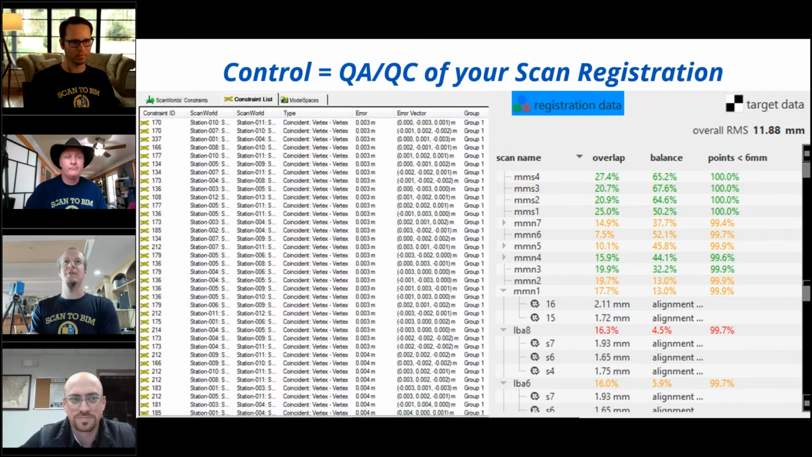Never trust cloud-to-cloud metrics. They will completely lie to you, just bald-faced lie. That's one of the advantages of having targets and being able to use them whenever you run into errors, because targets give you an actual vector X, Y, and Z error. You have two points in space and you can see how closely those two points are. So it's a human-legible error metric.